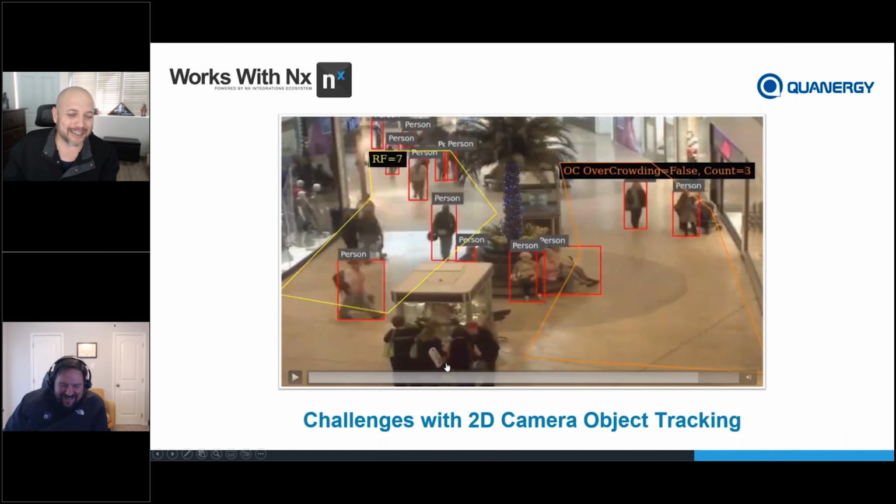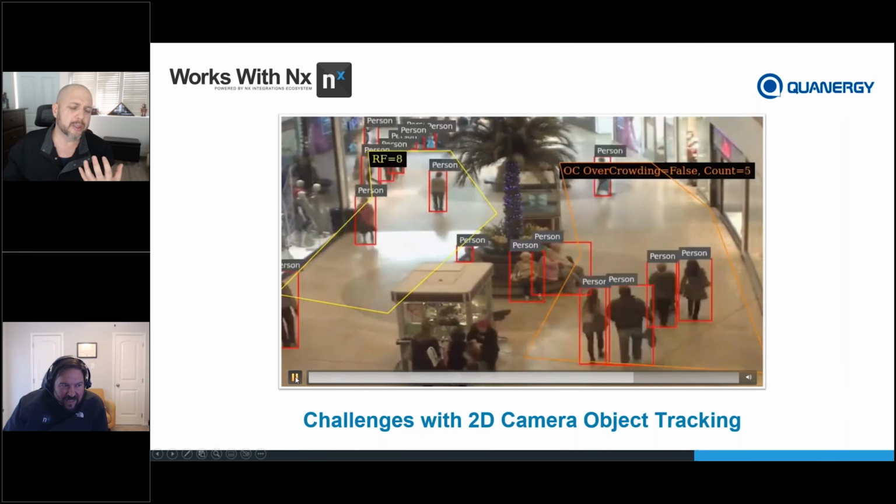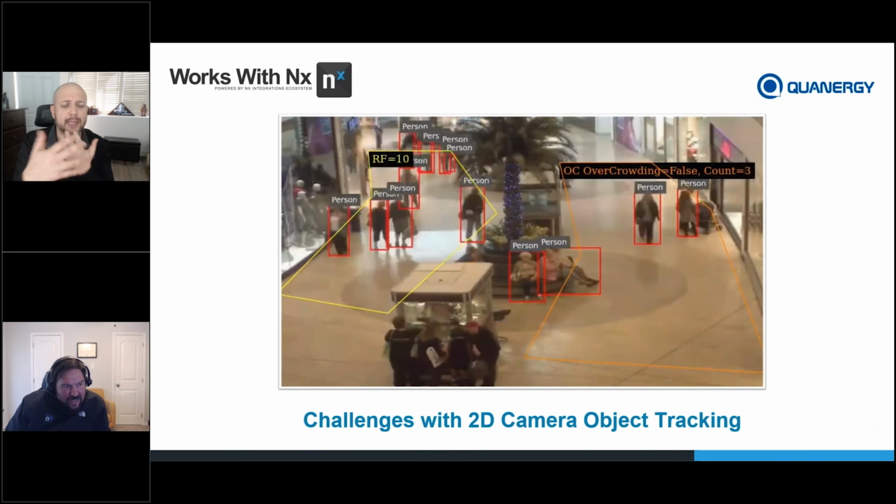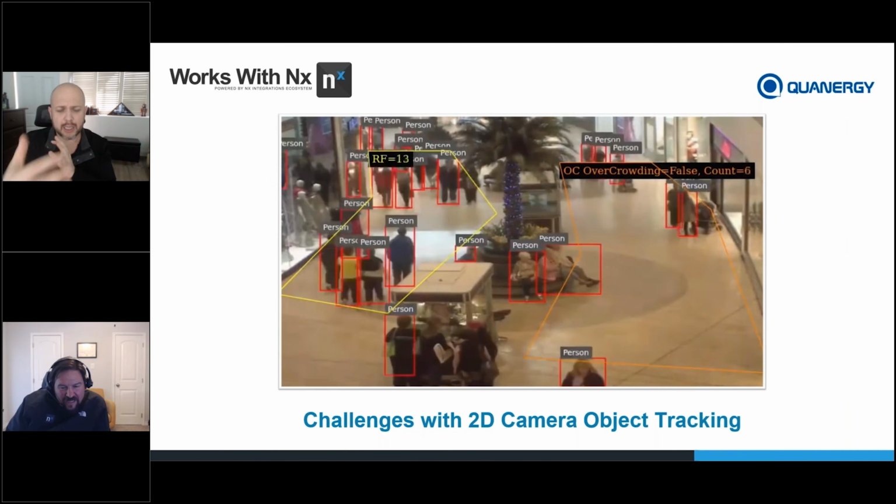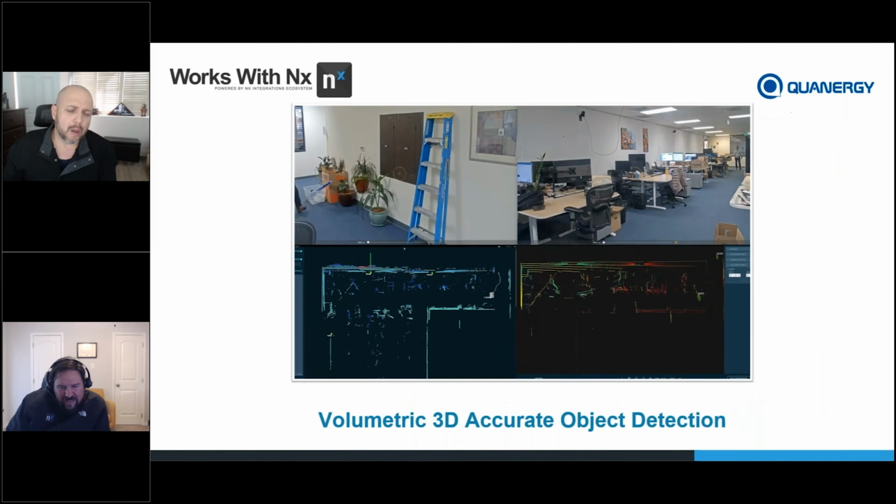Yeah. So what we see right here is we get a 2-for-1. 2-for-1 right here at the kiosk as well. So this is typically the limitation when you get 2D camera object tracking, is that it can't see behind it, doesn't understand the volumetric sensing environment, right? Now, what we do, I'm going to show you an example.